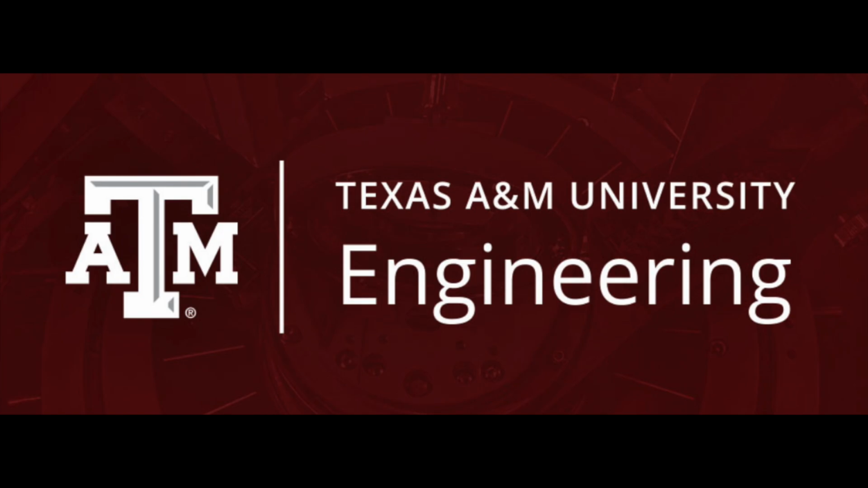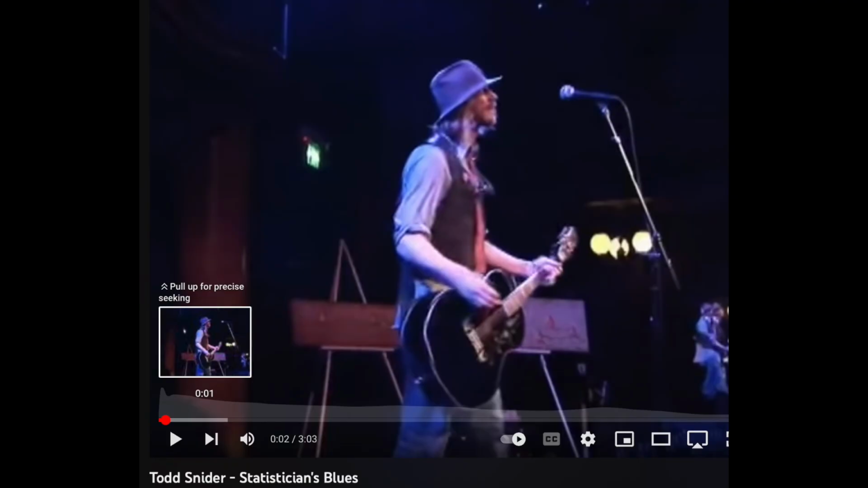Okay, another cutaway. And it's hard for me to put this on the screen, but there's a great singer-songwriter named Todd Snider, and he has a song called Statistician's Blues. And he says in it that 80% of all statistics are made up on the spot. It's a great song. If you've never heard it, go listen to it. I'll put a link at the end of this to it. But actually, I put a link right there to it.